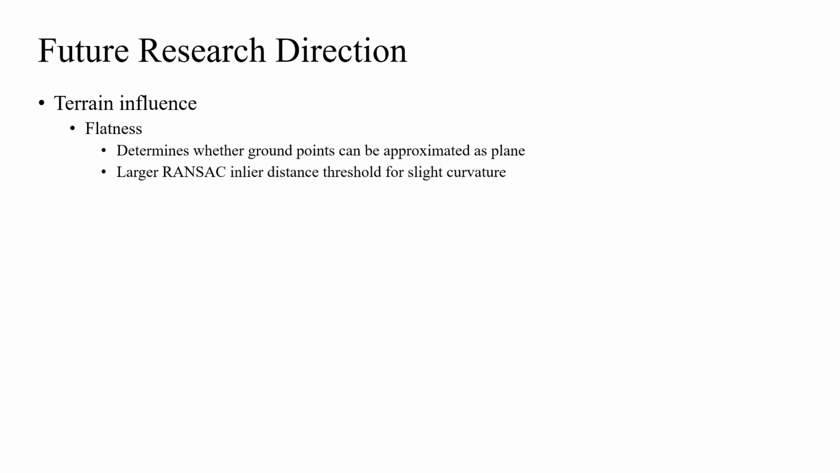In terms of terrain, there are three aspects that can influence the algorithm's performance. First, flatness. Terrain flatness determines whether ground points in a LiDAR frame can be reasonably approximated as being on a single plane. For terrains with slight curvature, increasing RANSAC inlier distance threshold can still allow ground extraction.